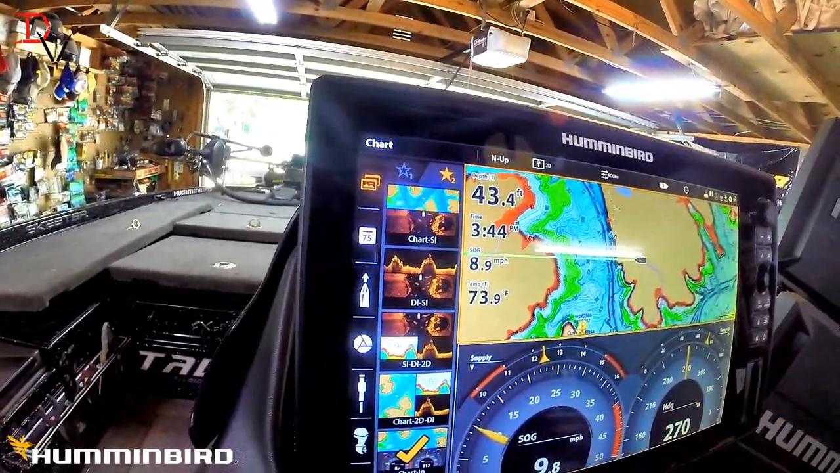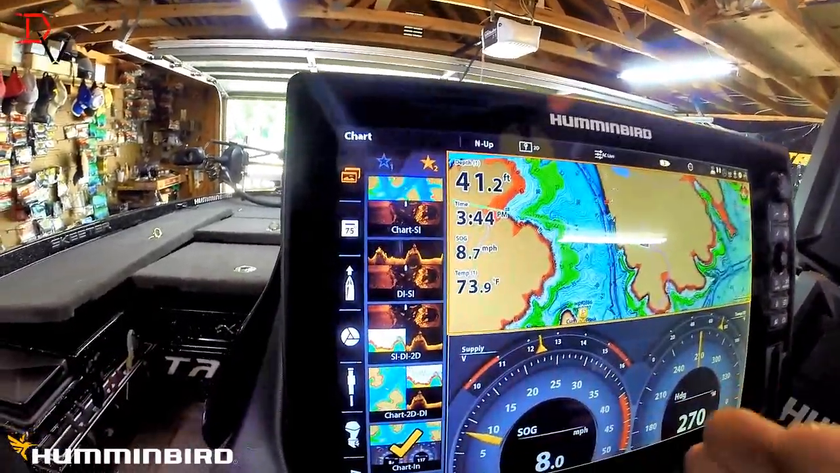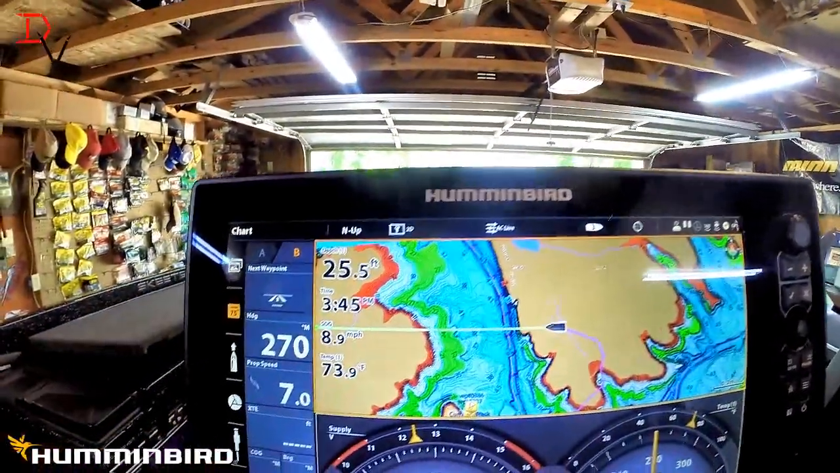You can use it for different lake situations, different times of the year, and how you want to operate your boat. Humminbird is allowing you to customize it. But the other cool thing is, I've got everything right here.